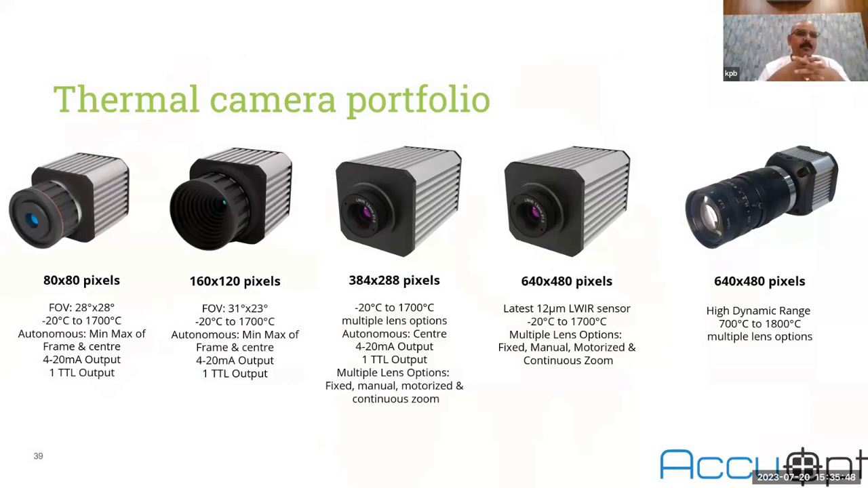Even this 80 by 80 pixel camera, if some of you are from a cement plant or steel plant, I will give you a small example. Conventionally, when the cement clinker is coming from the cooler to the conveyor belt, normally we deploy a pyrometer to measure the temperature, and according to the temperature, we start the sprinkler. So what exactly is happening? This pyrometer is measuring a small area. That is the main difference between a pyrometer and a thermal imager.